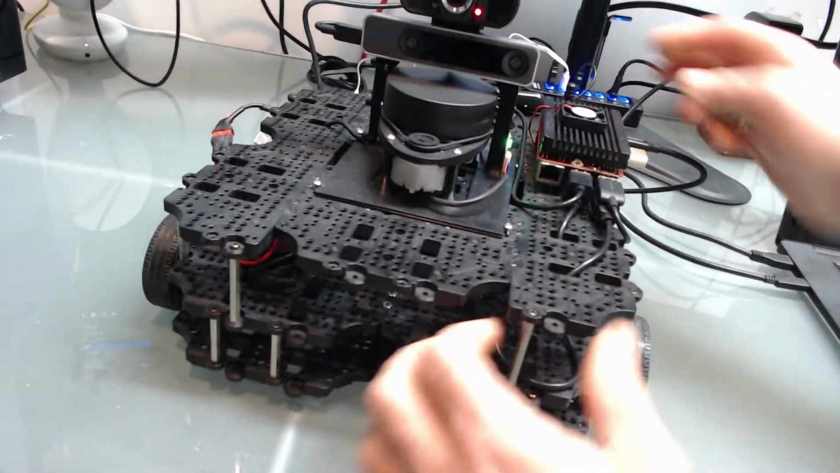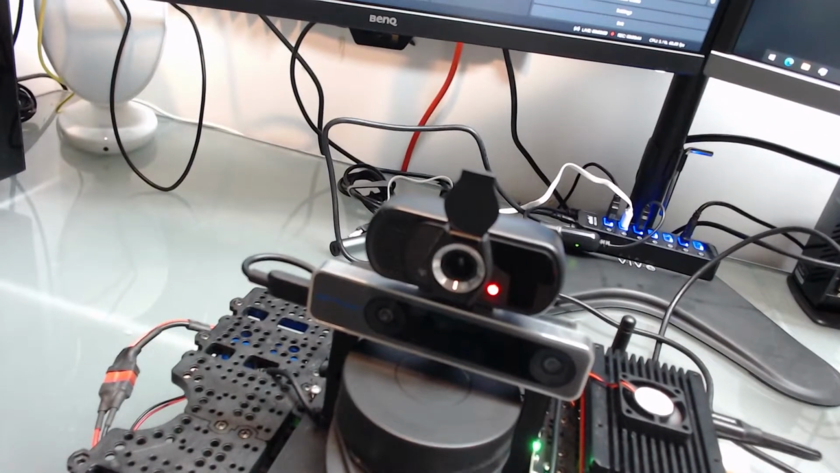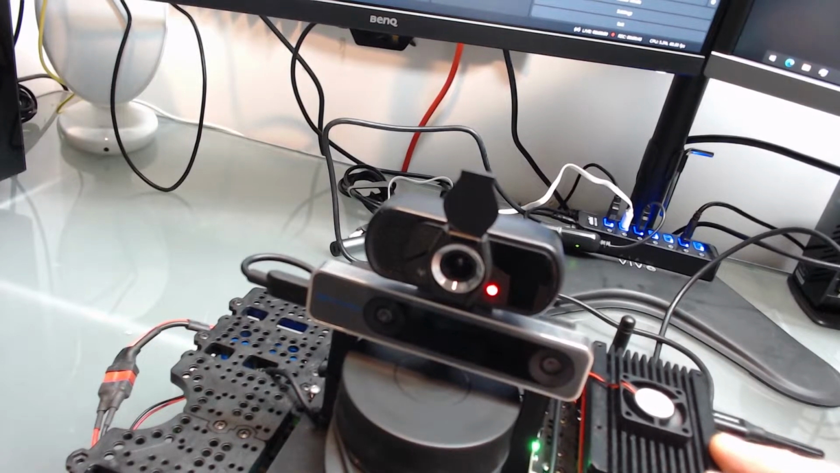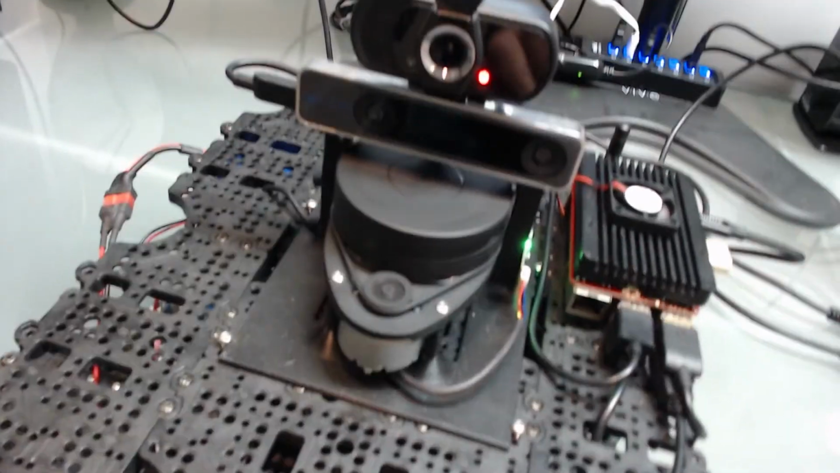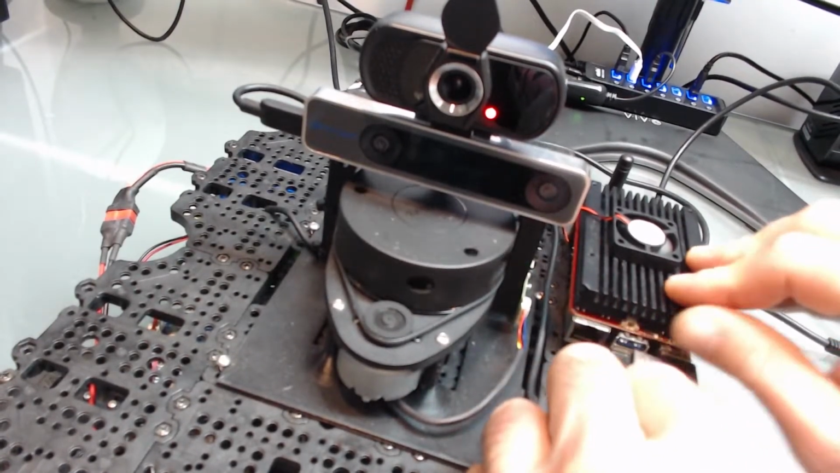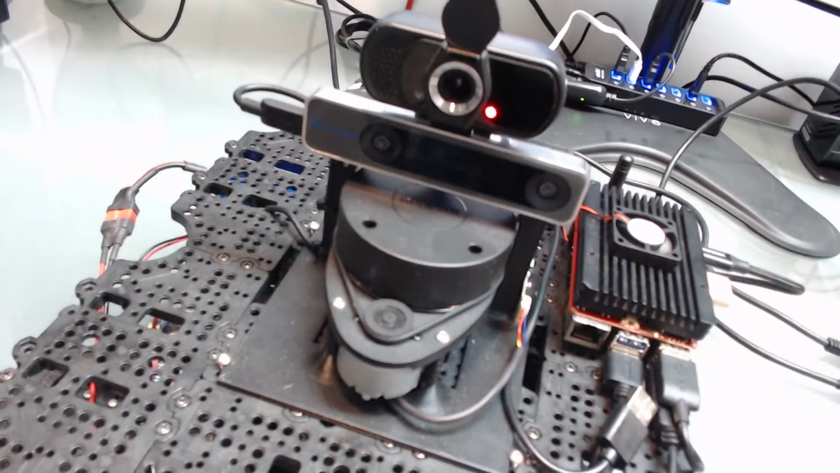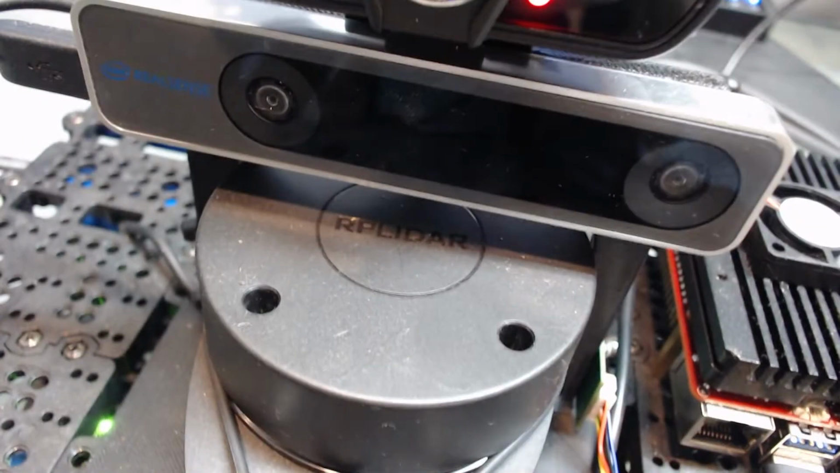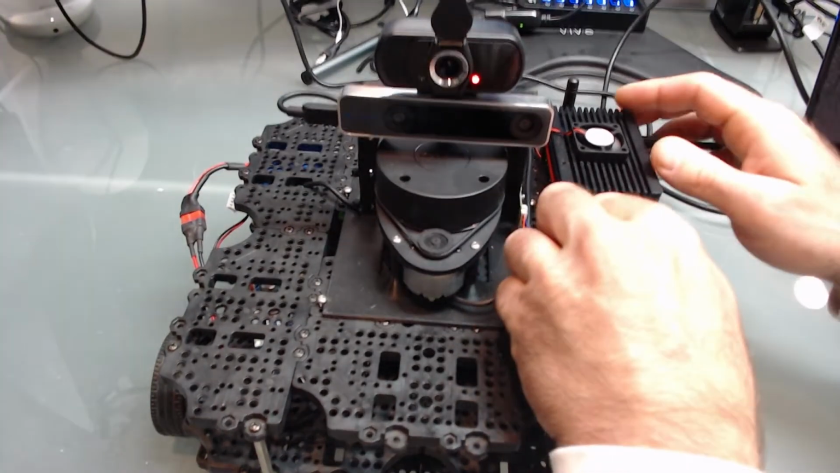Now, the lidar we're using today is the RP lidar. If I were to, I'm not even sure which USB port here it's plugged into. Oh, that one. You can see here, RP lidar, sorry. And don't worry about the Intel RealSense, we're not going to be using that today. So we're just going to use the RP lidar.